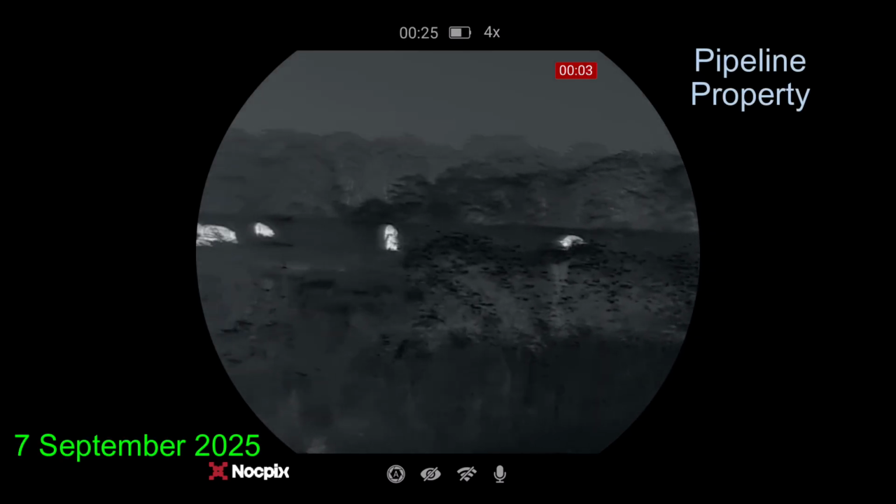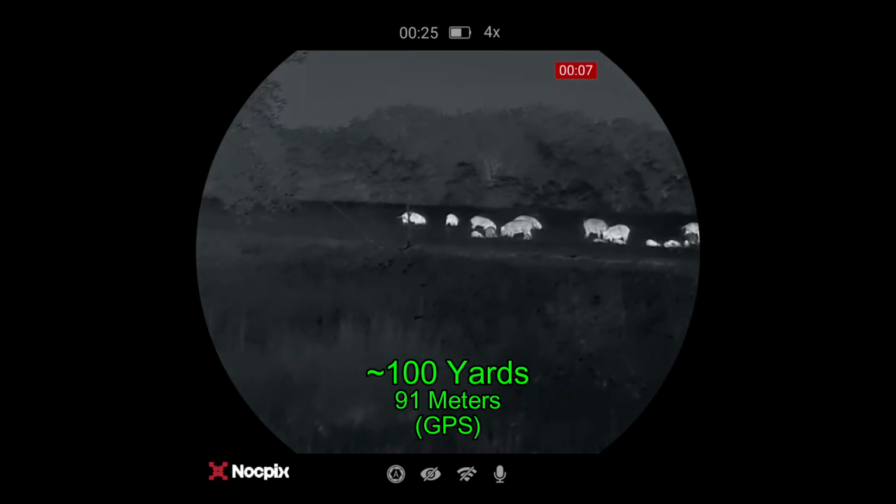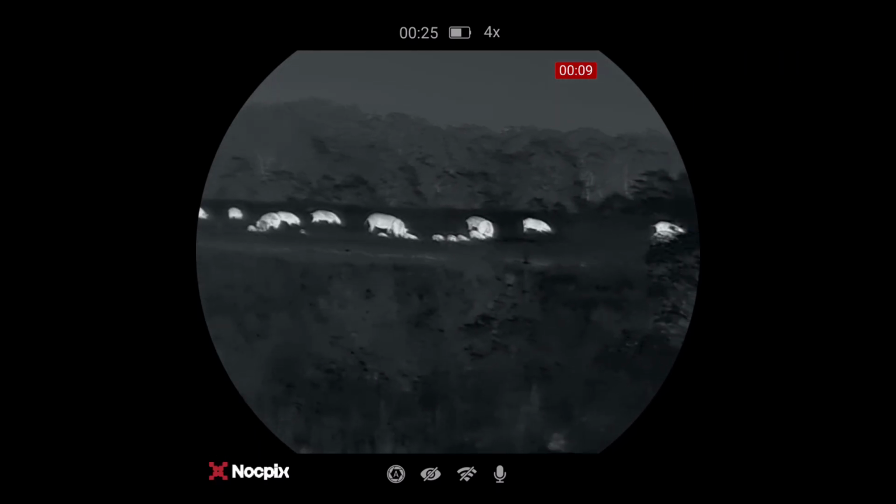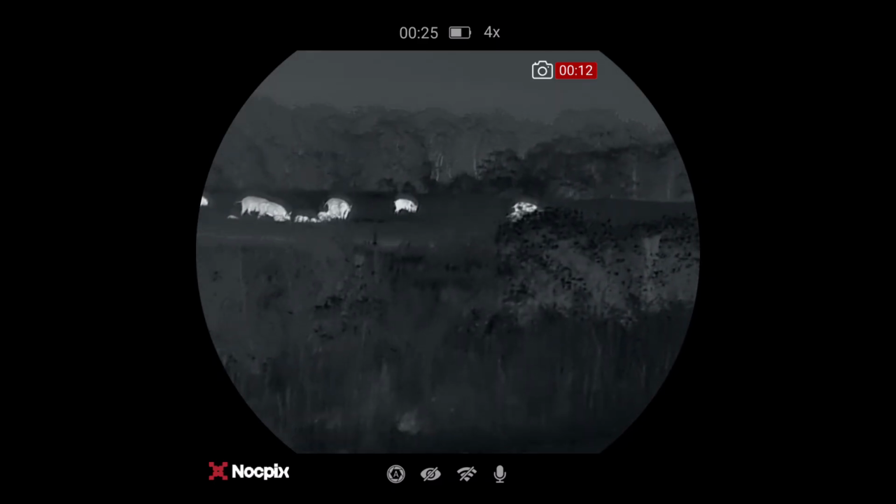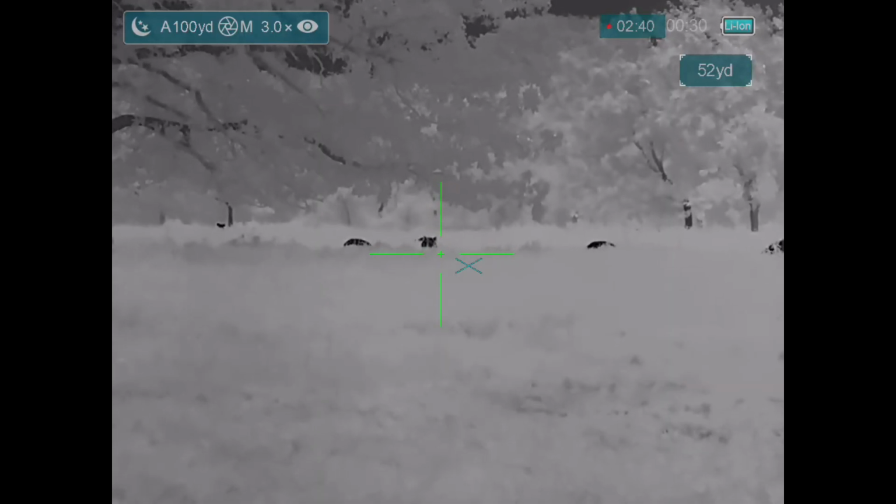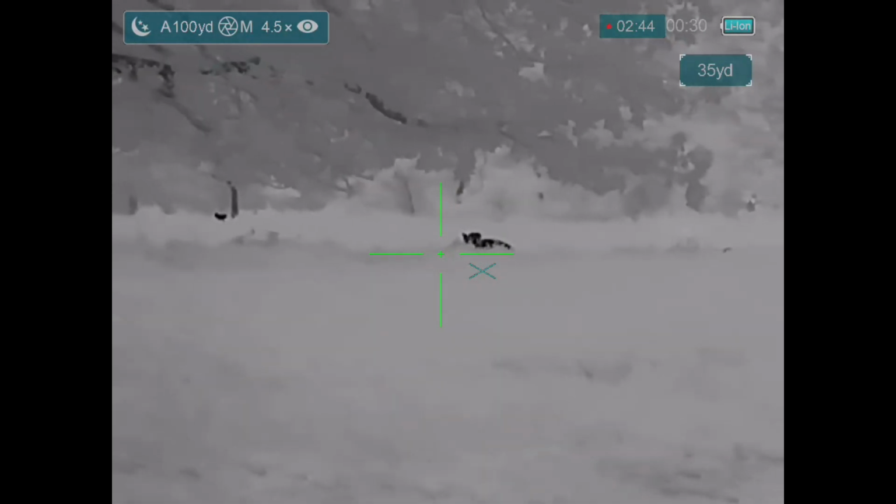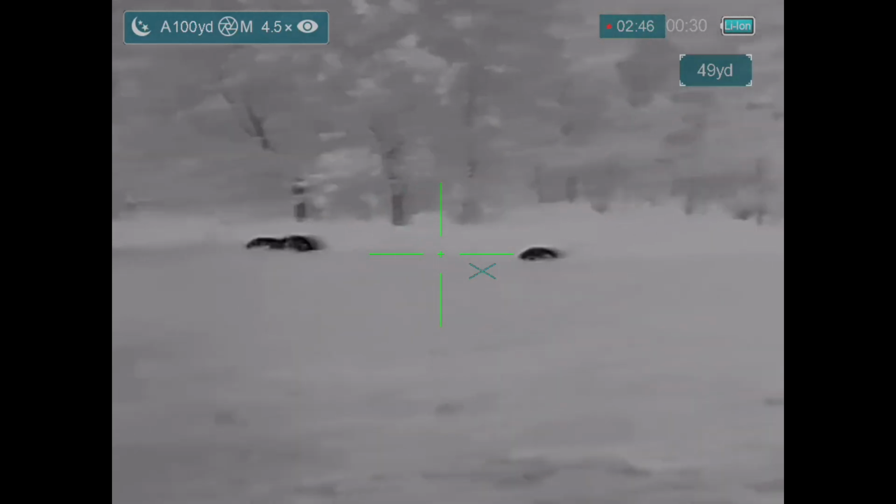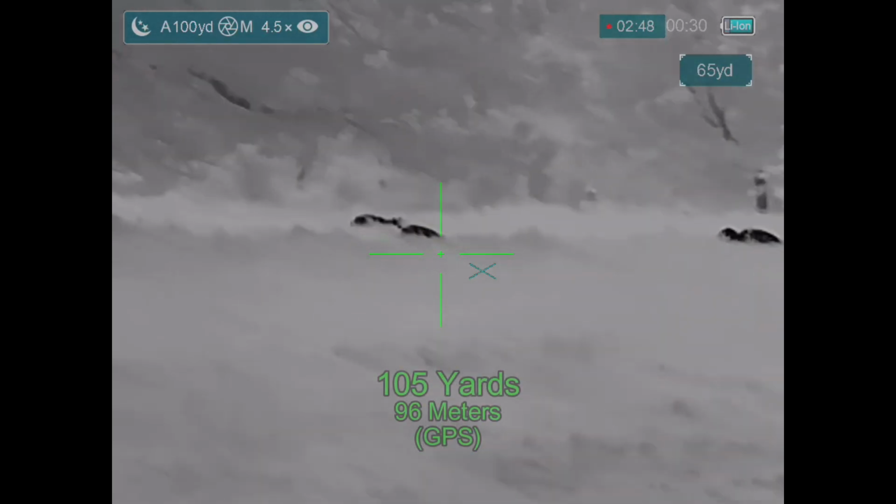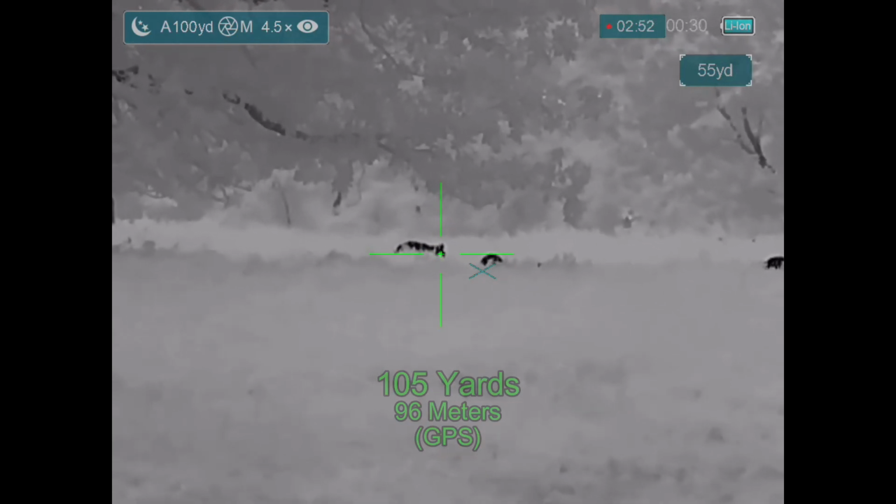On to my next property, and I've got hogs there in the front pasture right by the driveway that I'd like to be going in on. I'm getting video here from the neighbor's property. And here I've walked into the driveway and the hogs have moved off. And they're heading towards the tree line. So I'm going to go ahead and get lined up on one in the back and see what I can do. Here we go.